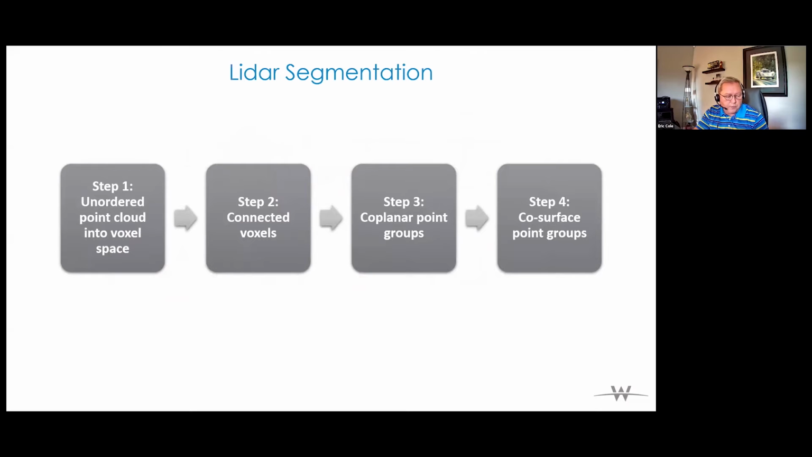Step 1 is the process of organizing points into an octree structured voxel space. Step 2 is the process of establishing connectivity, so connecting that data together. Step 3 is the process of grouping those points using a best fitting plane. And in this step, we also establish a normal vector, centroid, and boundary for that information. And then step 4 is grouping the co-surface points, for example, points forming a common surface.